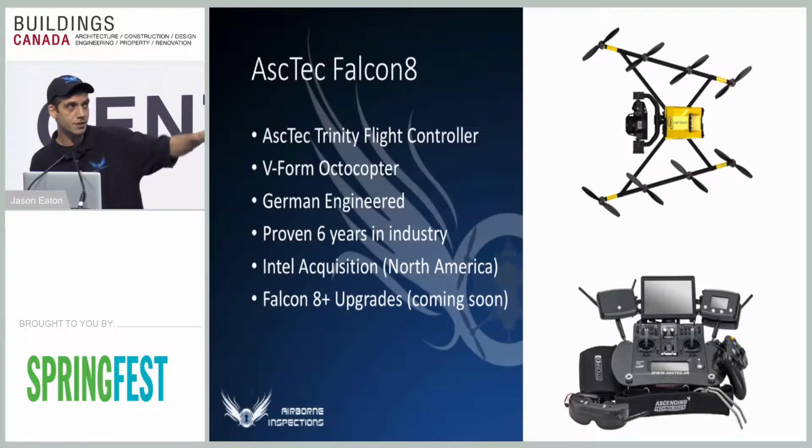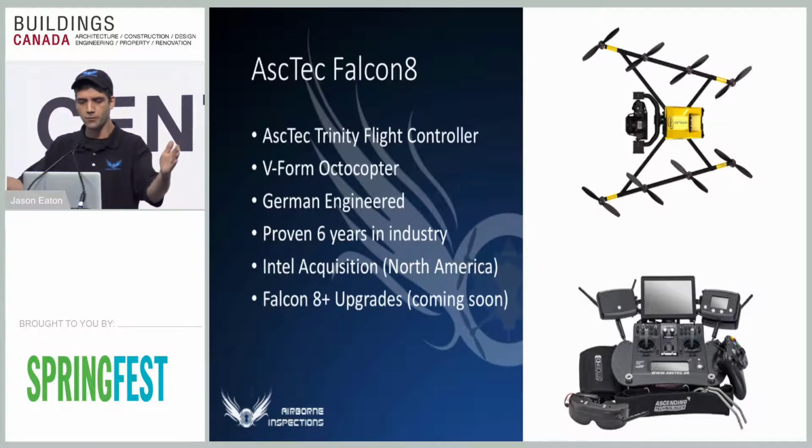The shape of it's very interesting too. If you'll notice, it's what they call a V-form octocopter. It's got 8 propellers on it, as opposed to 4. And it's built that way for 2 reasons. One, it's really stable in high winds, and it's just really stable in general compared to a lot of the other machines. And 2, because there's 8 propellers, if 1, 2, or even 3 of the propellers fail, I can still carry out the operation. I can still finish the mission. Whereas with a traditional quadcopter, if 1 propeller fails, it's going to fall out of the sky. So we really like that.